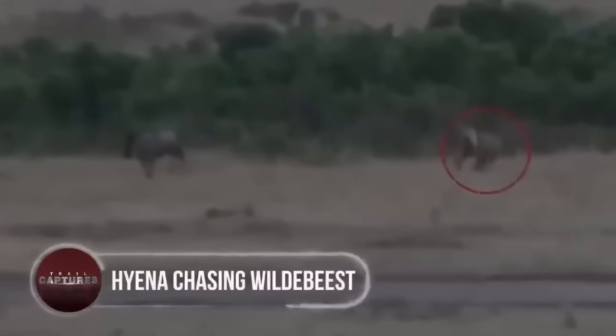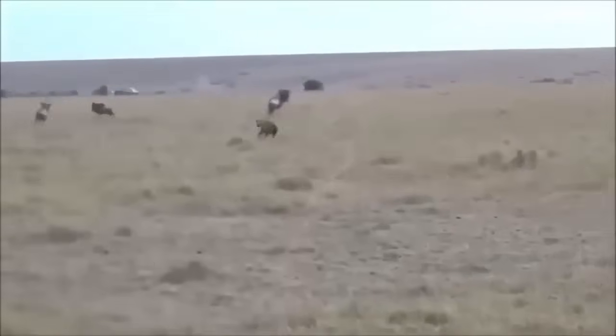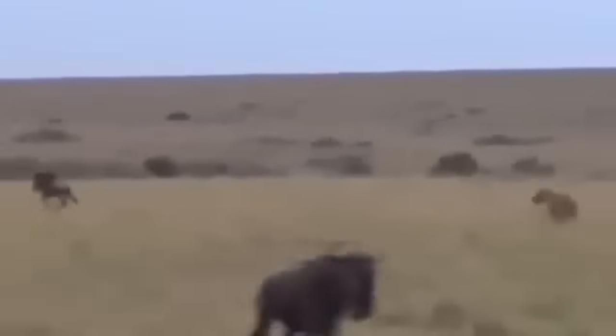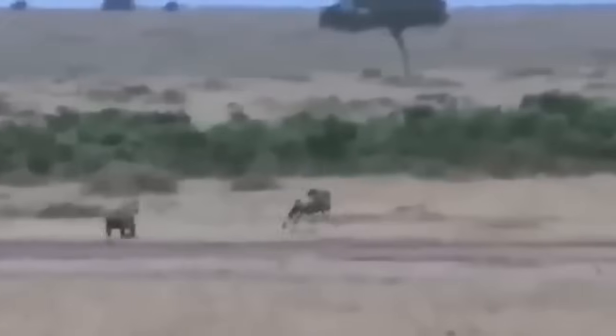Hyena chasing wildebeest. In the vast savanna, a pack of hyenas pursued a herd of wildebeest. One wildebeest, separated from the rest, found itself in a tense chase. The hyenas relentlessly pursued, with the wildebeest giving its all to outrun the hungry predators.